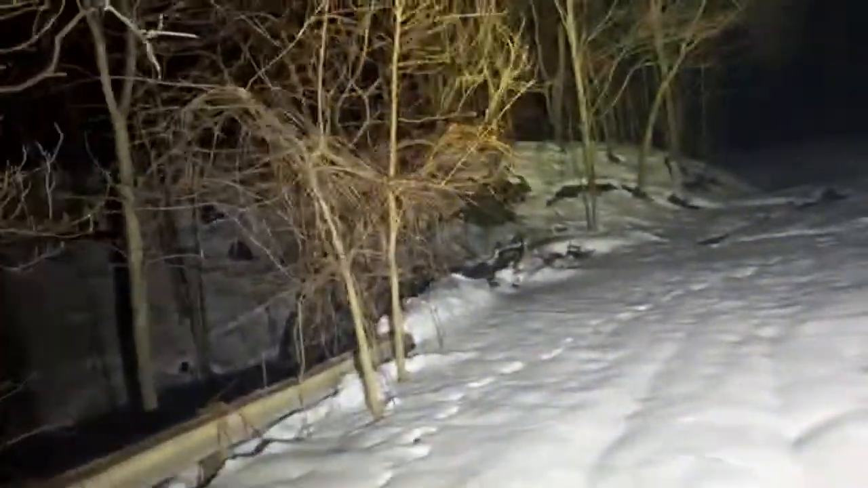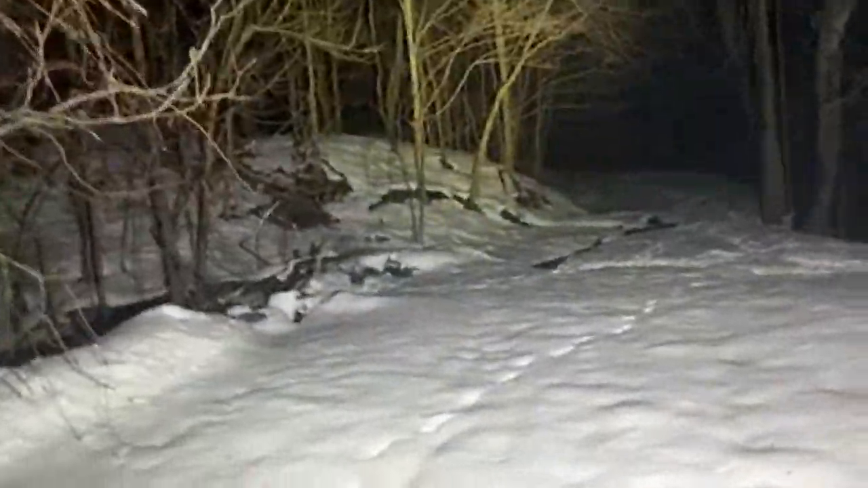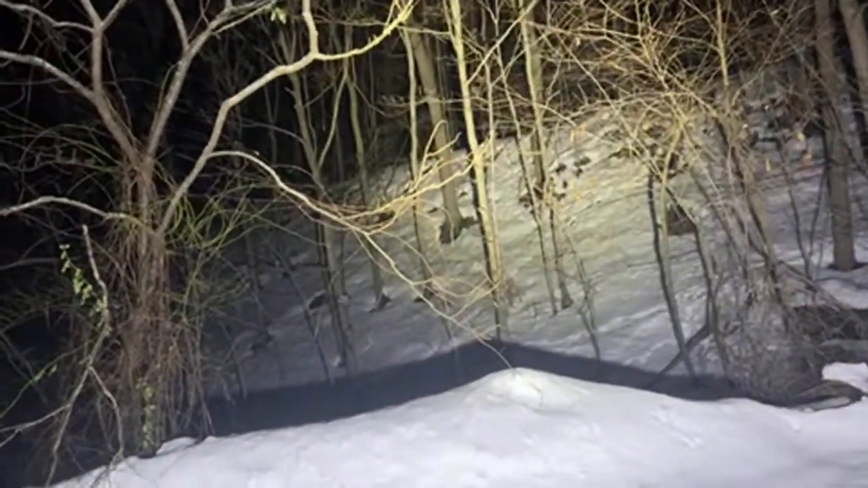Up here on this ridge is where the vast majority of the rocks seem to come from in this spot. Okay, right over around here. And I did have a couple thermal hits further down.